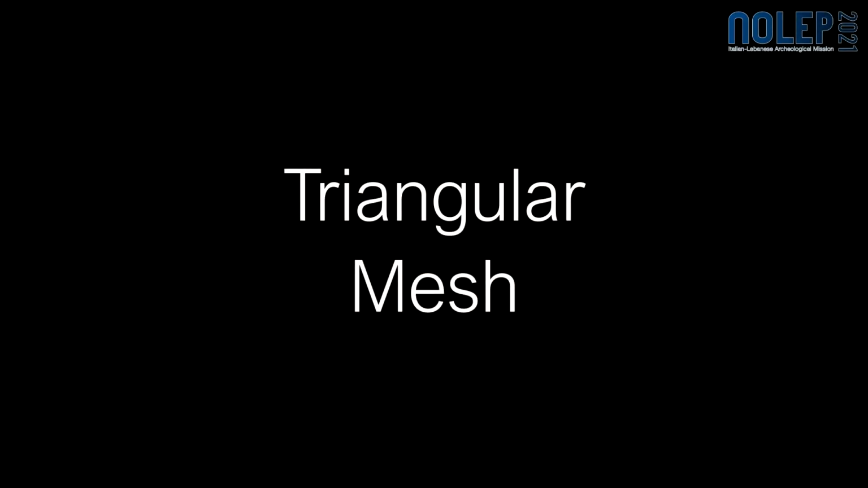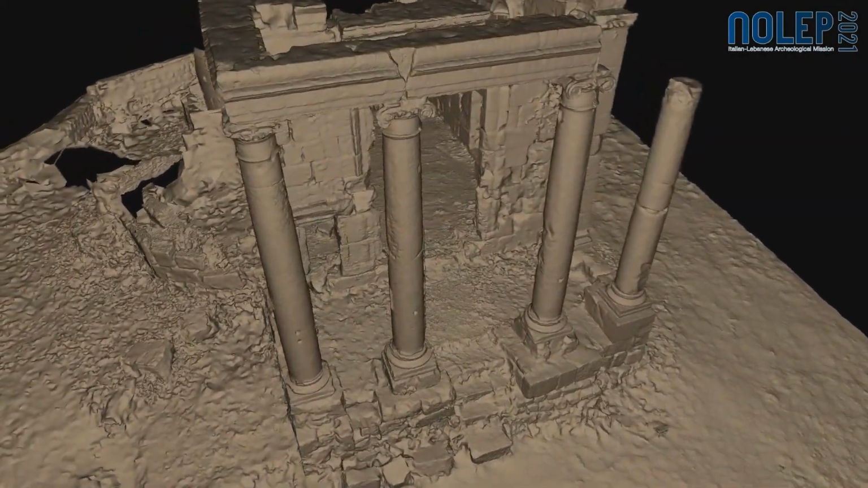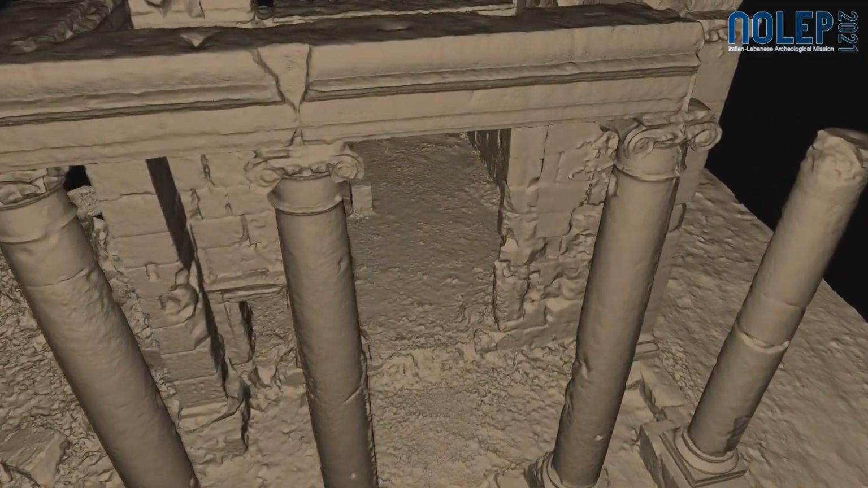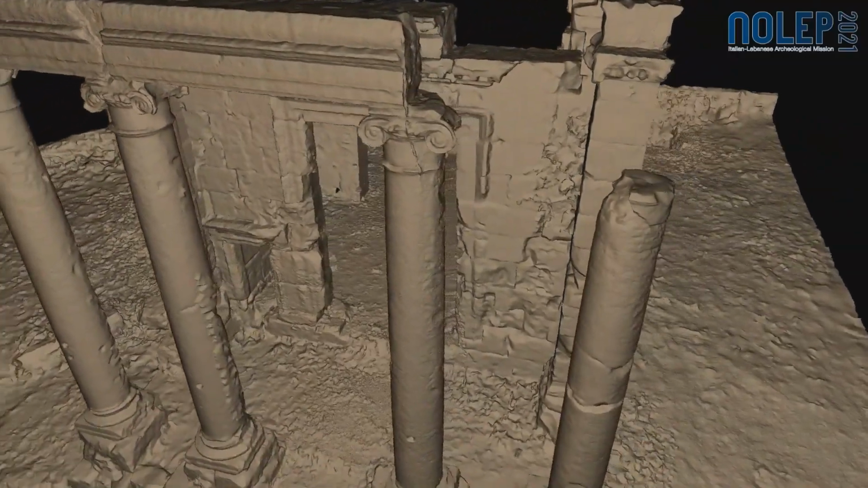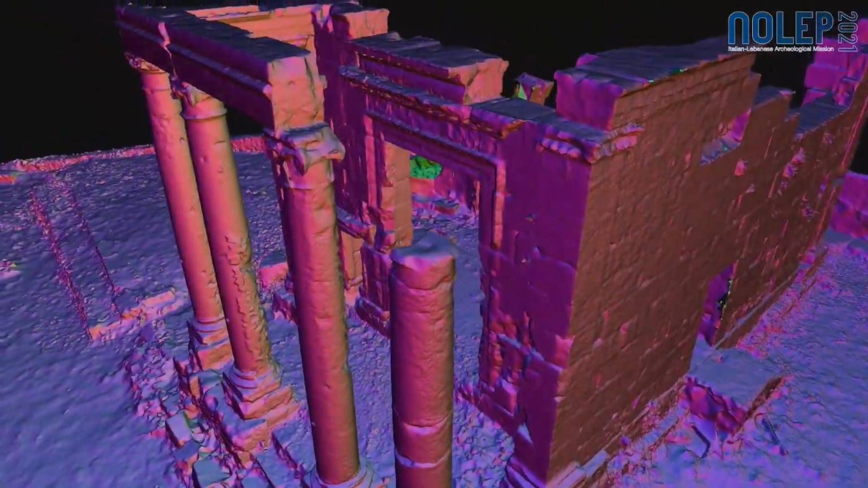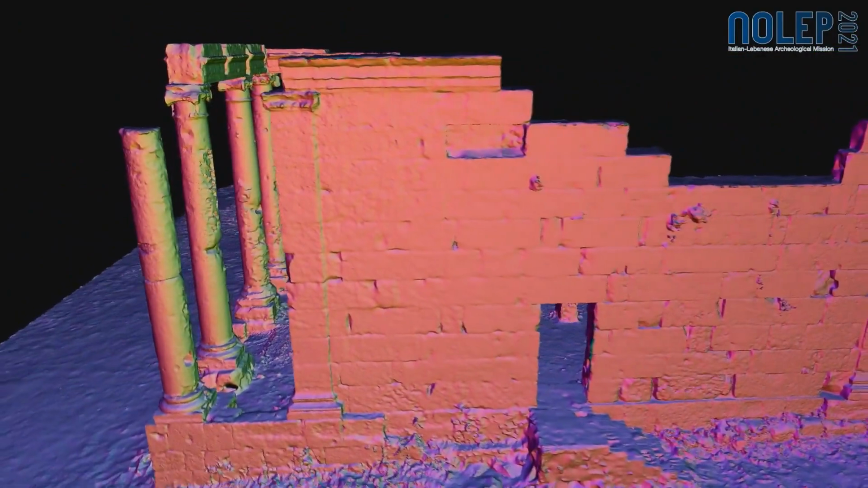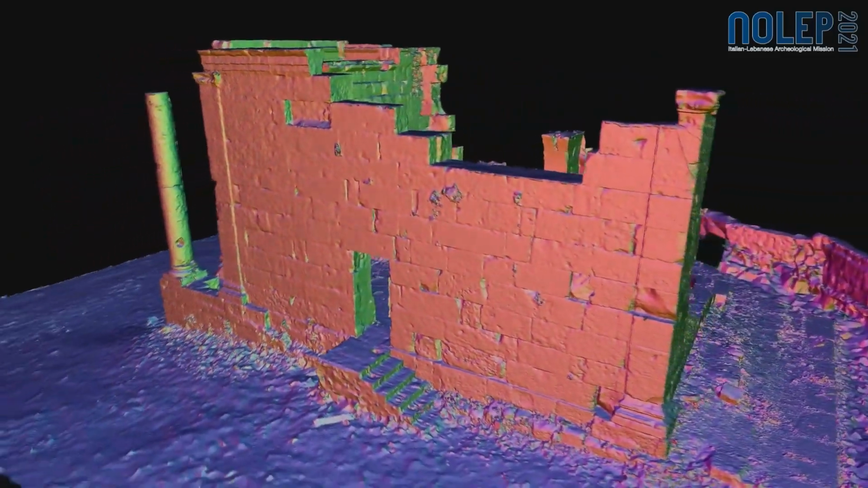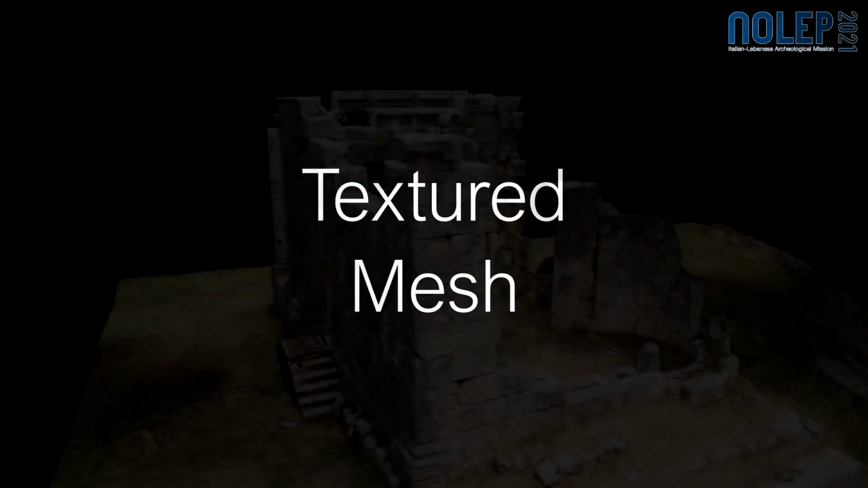So a triangular mesh, that is a surface made of several millions of triangles that here you can see with a single color. Then there will be also a representation colorized according to the norms to the surface. And finally, of course, after this mesh modeling, we pass to the texture mesh. So projecting the images back to the surface that we created, we obtain a really realistic and visually accurate representation of the structure. So here is the texture mesh.